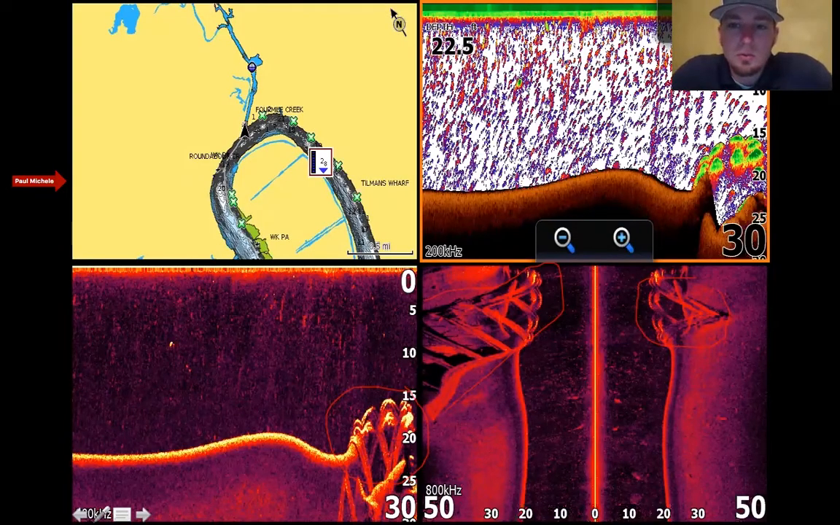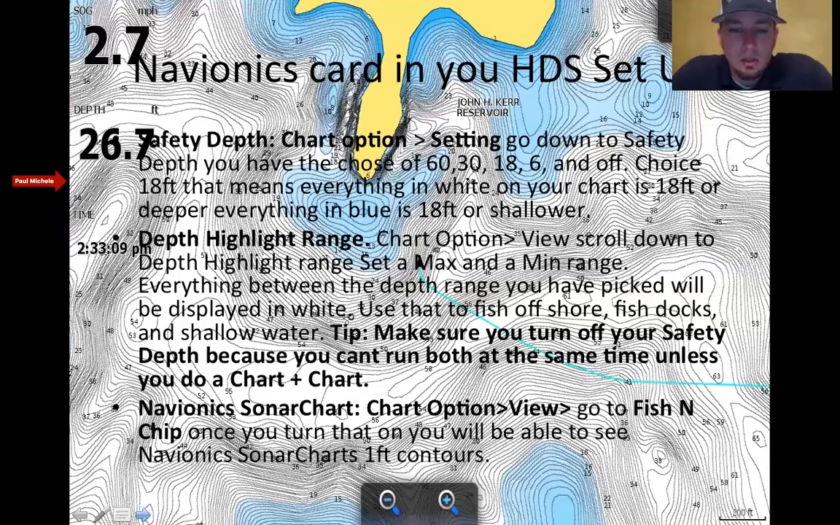Alrighty, for those that are running a Lowrance unit with a Navionics card, there's a couple things I like to set up going through the unit, and we'll just go over that real quick. So if you're on your chart screen, you see everything looks a-okay. Hit menu.